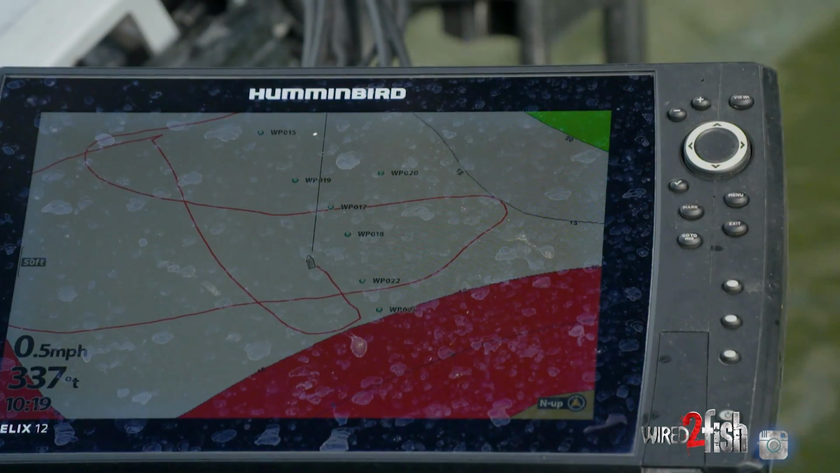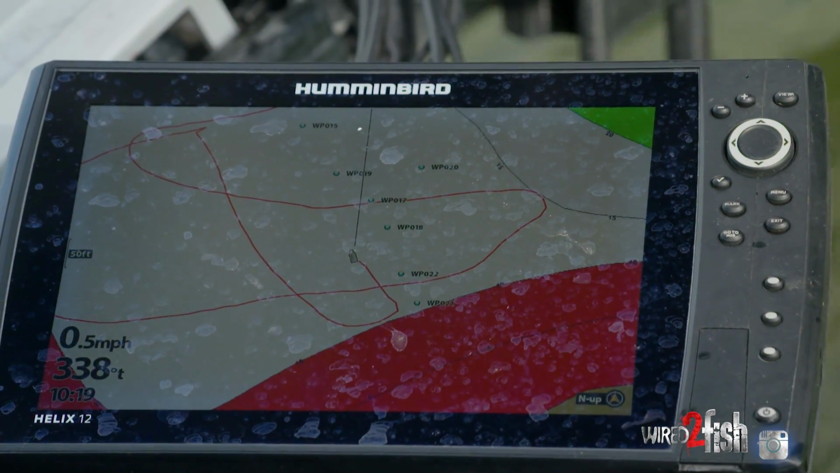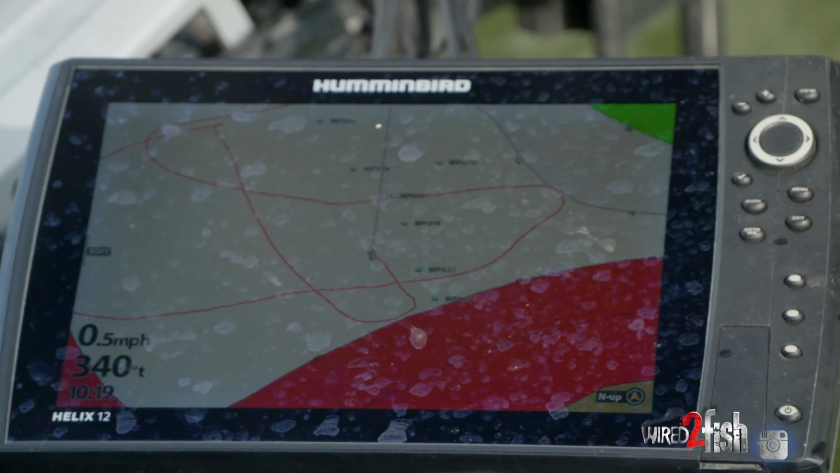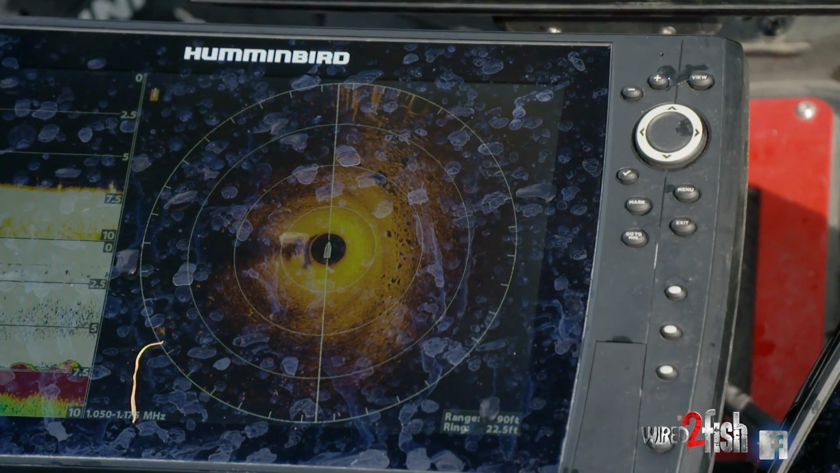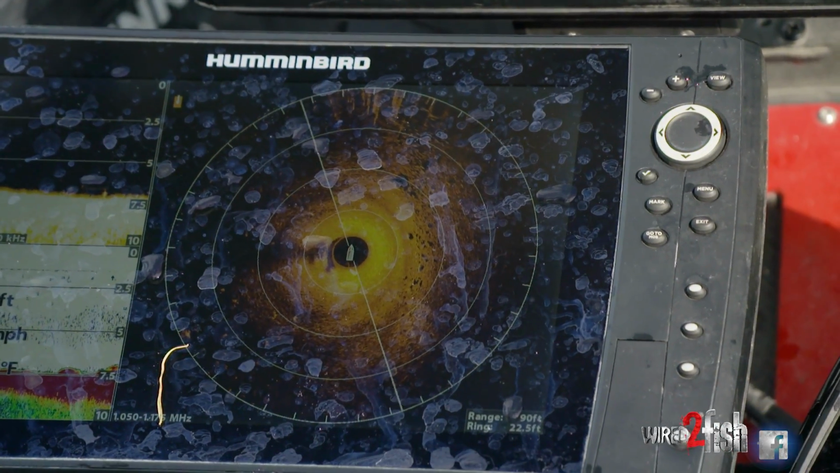And if you don't have 360, I can just reference these waypoints, sit off them a little ways and cast to them. Or if you do have 360, I can use it to really make super pinpoint casts to the good rock. But either way, without it, a guy would be able to just go after your waypoints and your side scan and still be able to fish this structure.